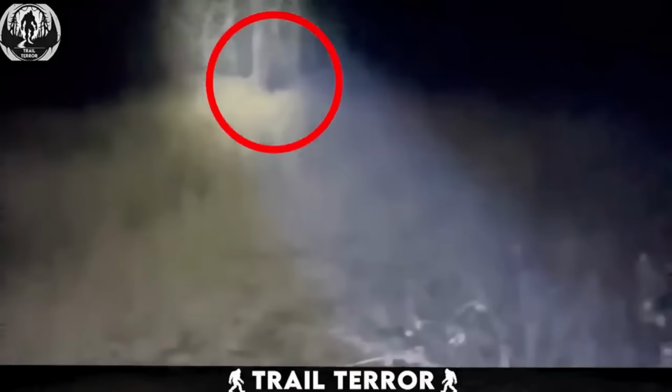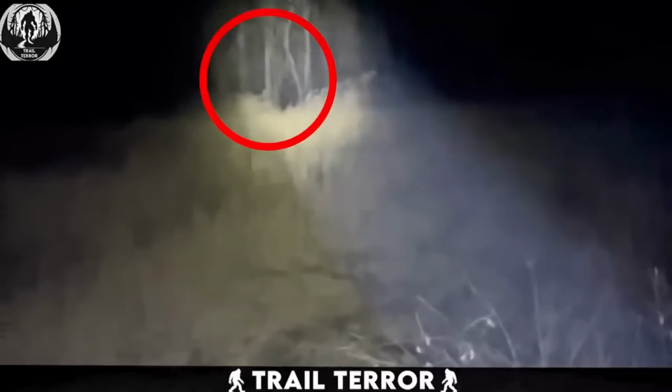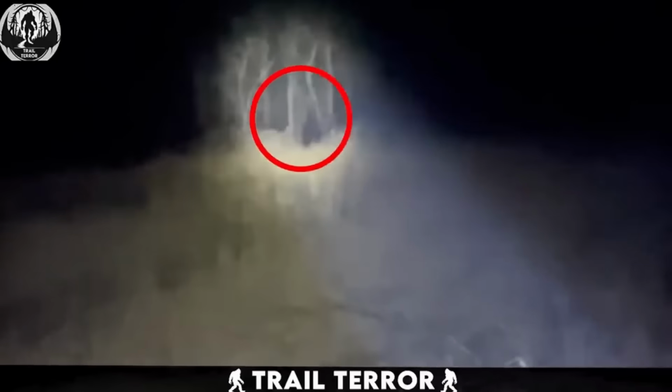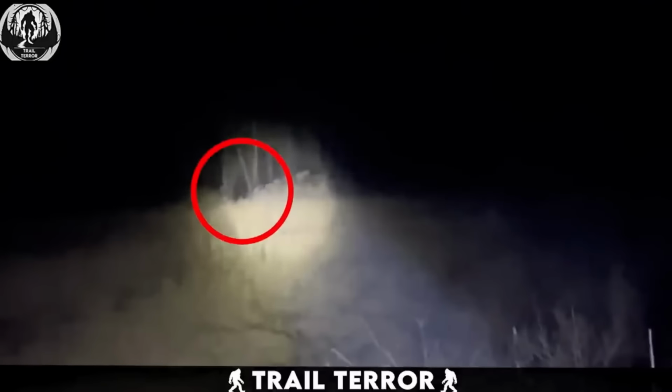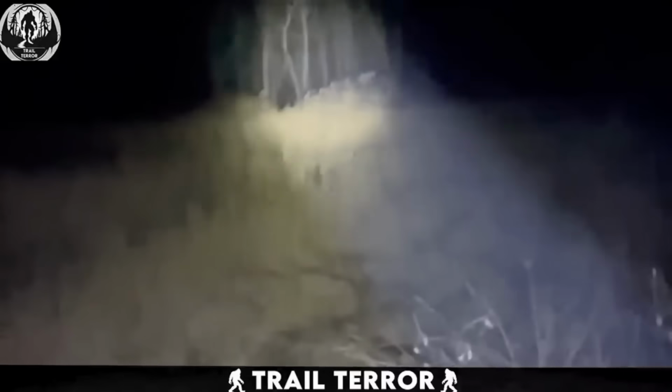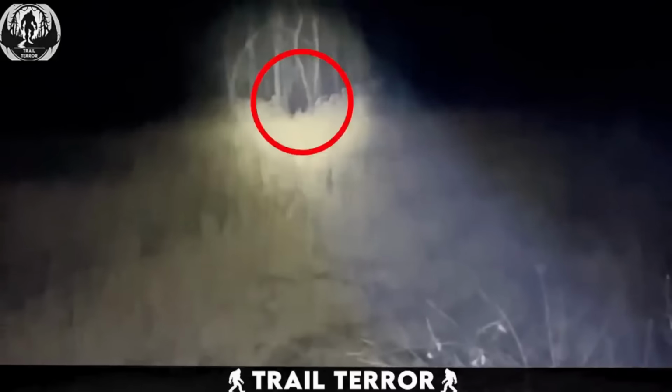Its size is impressive, and from a distance it appears to be cloaked in thick black fur. Initially, I considered it might be a bear, but upon closer inspection, the body shape doesn't match that of a bear. The gap between its hind legs and their length doesn't align with what you'd expect from a bear. So if it's not a bear, the chances are high that this creature could be what most people refer to as Bigfoot.